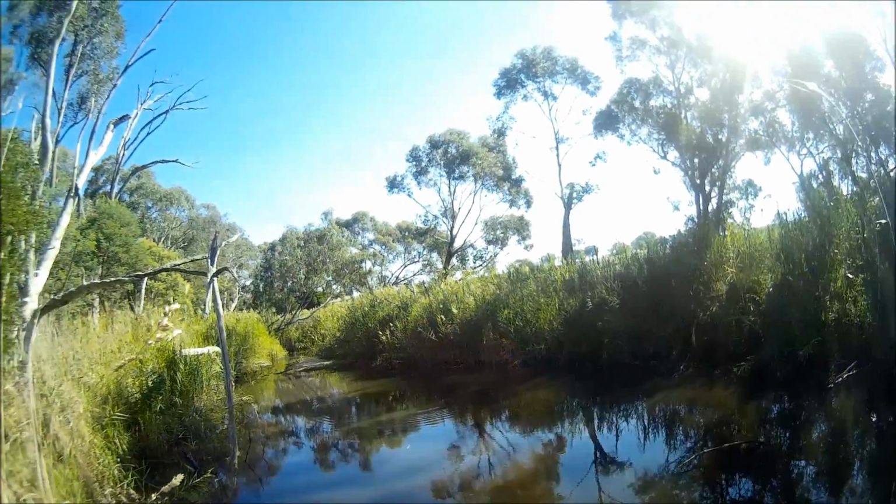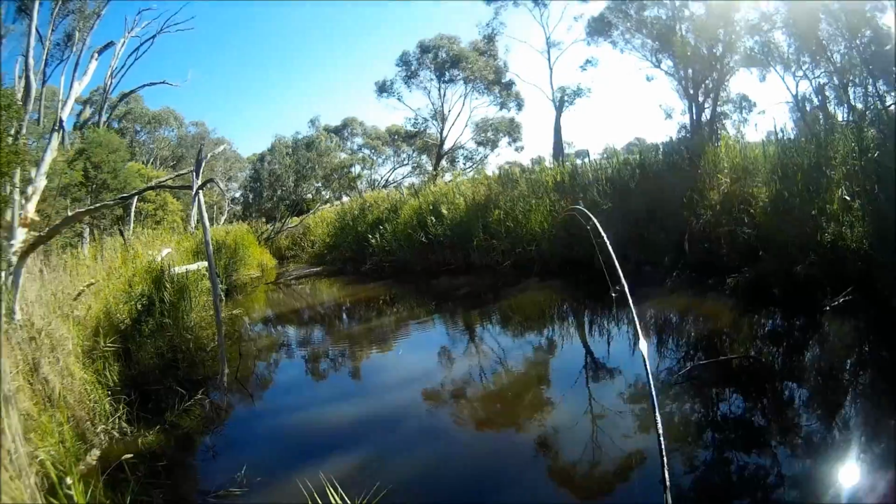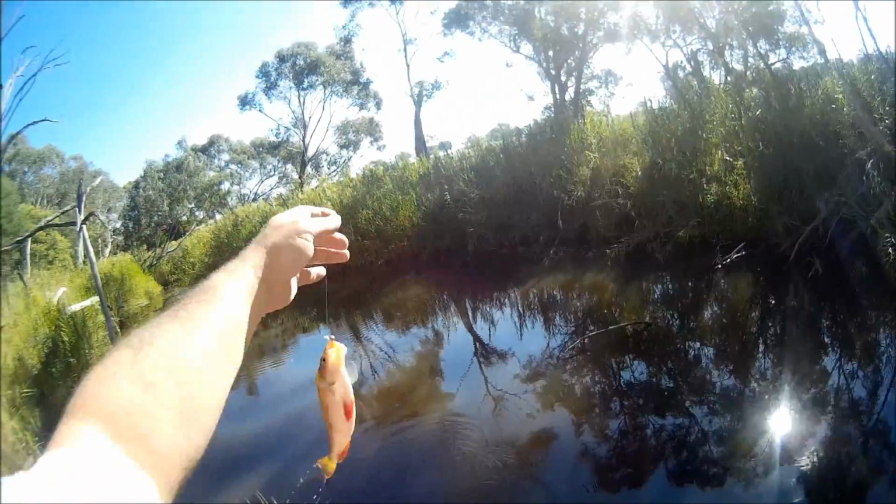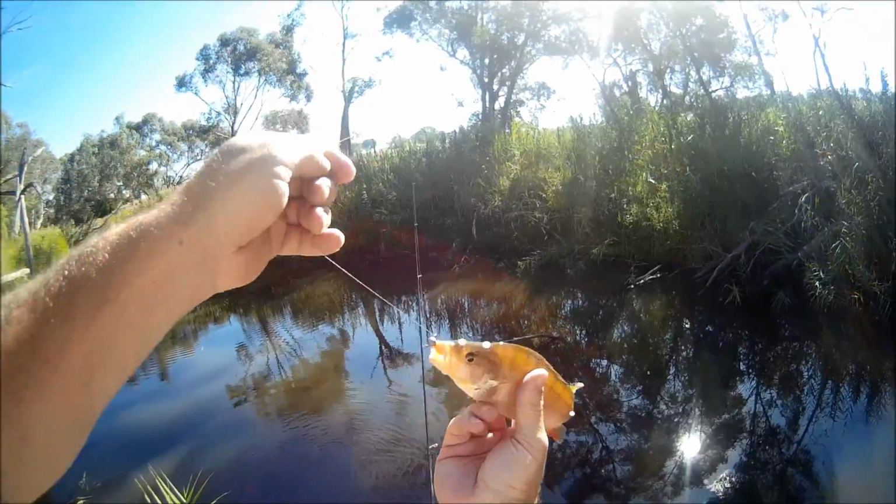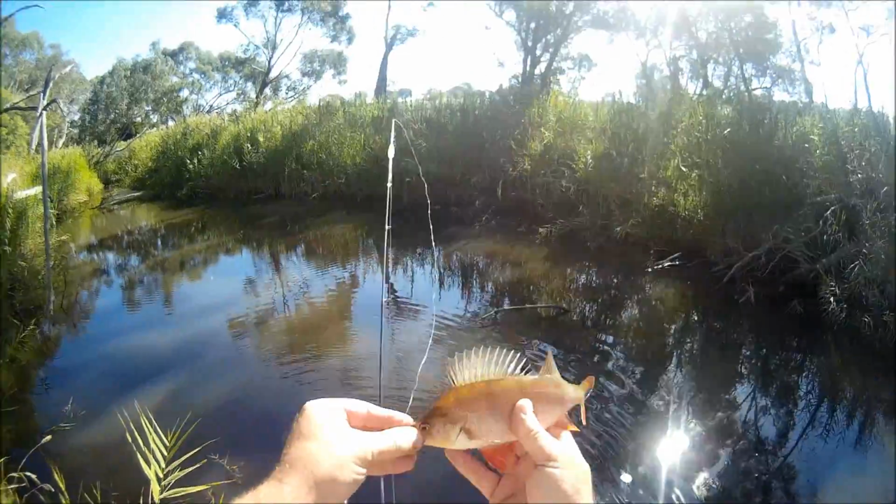Oh, I've got a fish straight away. Oh, look at that. What are the chances of that happening? You've got to be joking. Very first cast. What a nice little redfin. It's not a big fish. Not a big fish by anyone's standards. There might be a big fish in there.